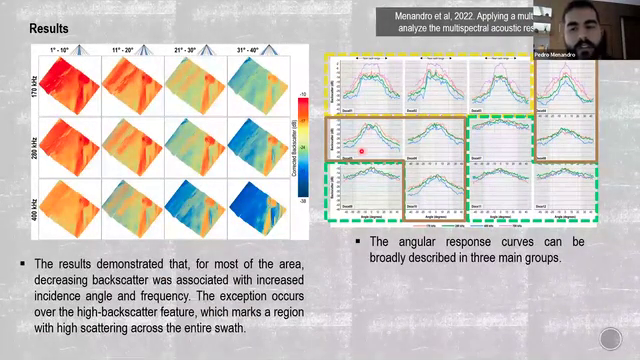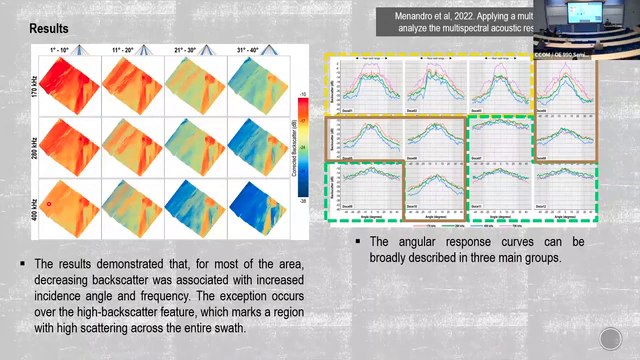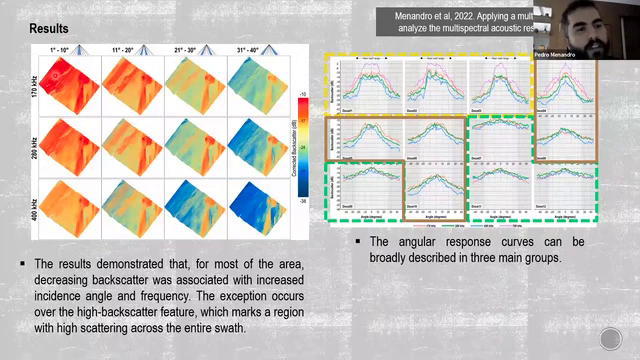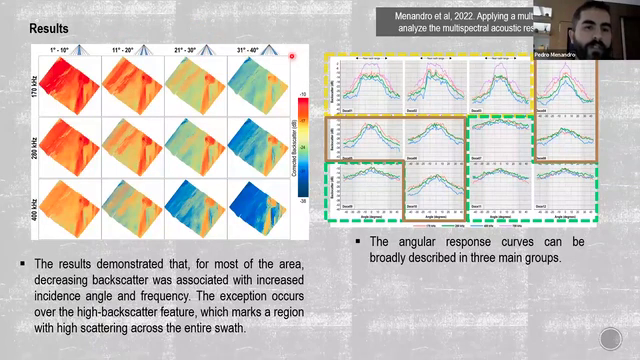And here are the angular results. The backscatter values were extracted for each 10-degree sector. In the first column, we can see the first 10 degrees near the nadir region, then 11 up to 20, 21 to 30, and 31 up to 40 in the outer beam.